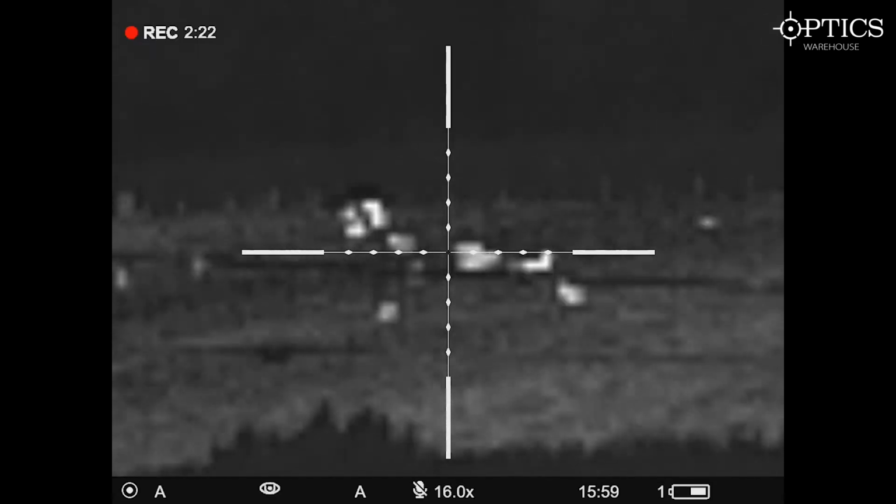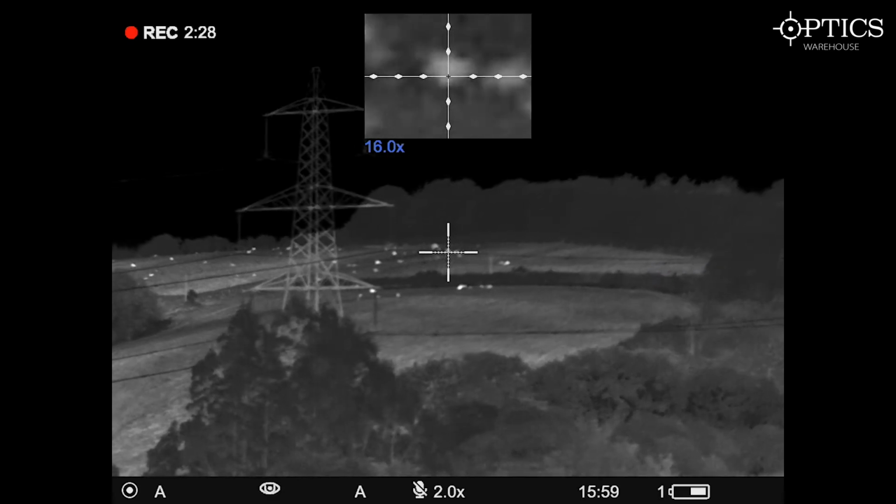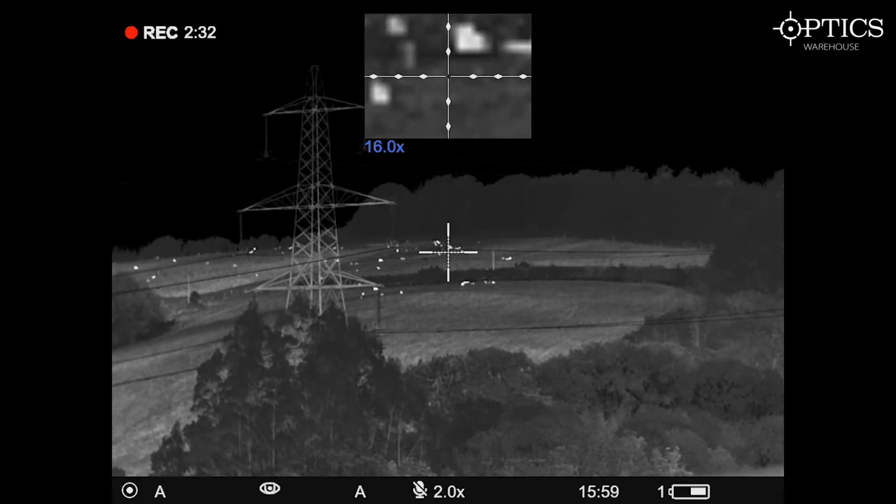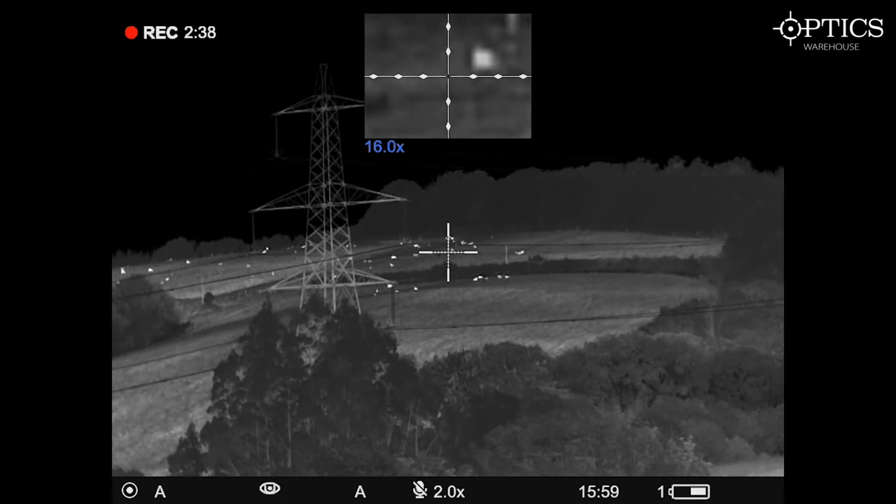But what you can do, so press and hold, that puts my picture-in-picture up there. So obviously I can quite clearly see the targets if needs be. And so just playing with that focus, it is ever so slightly pixelated. But you can just see the difference that 12 makes over 17 microns in the actual units themselves.